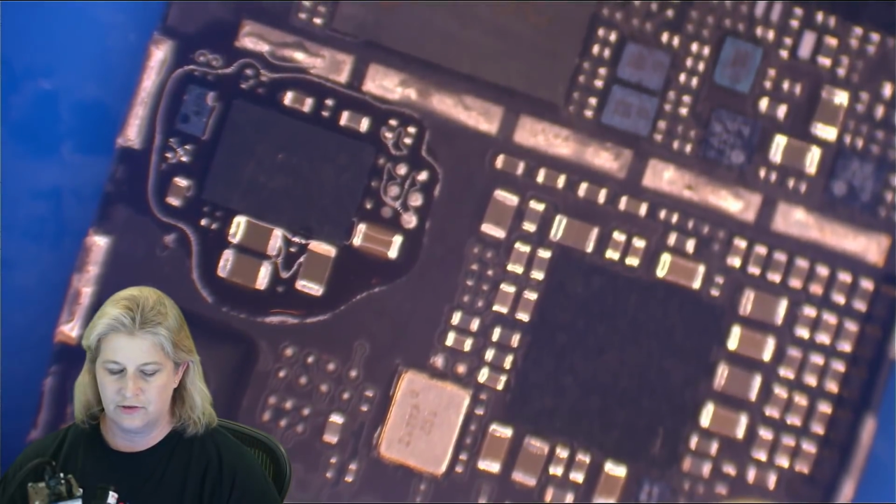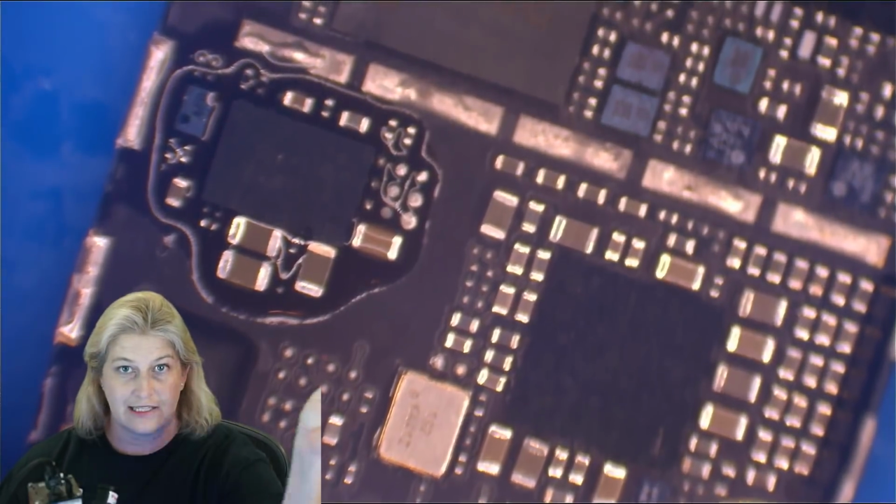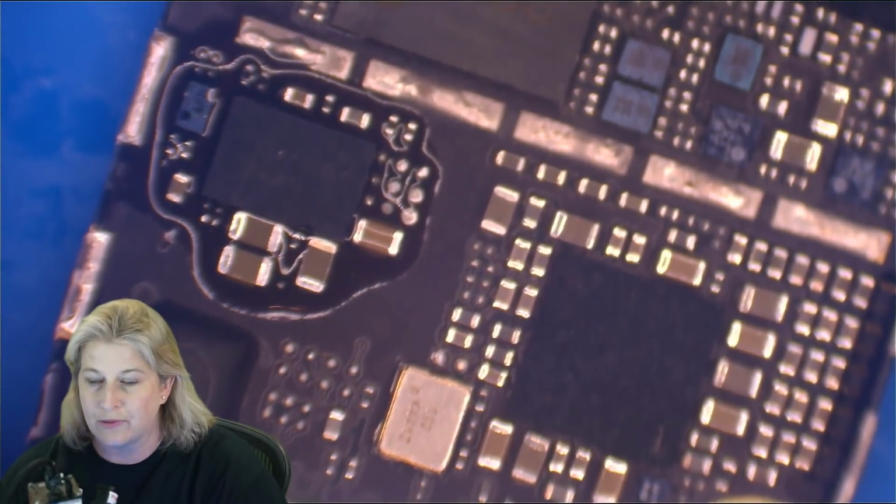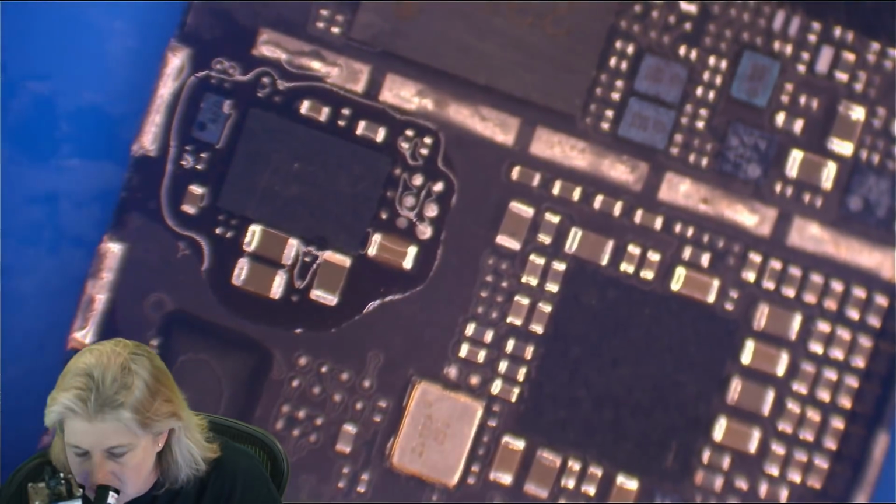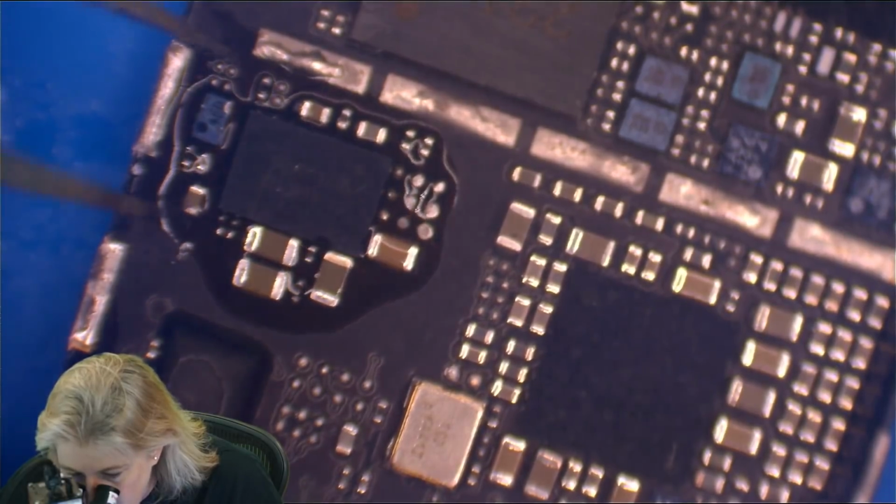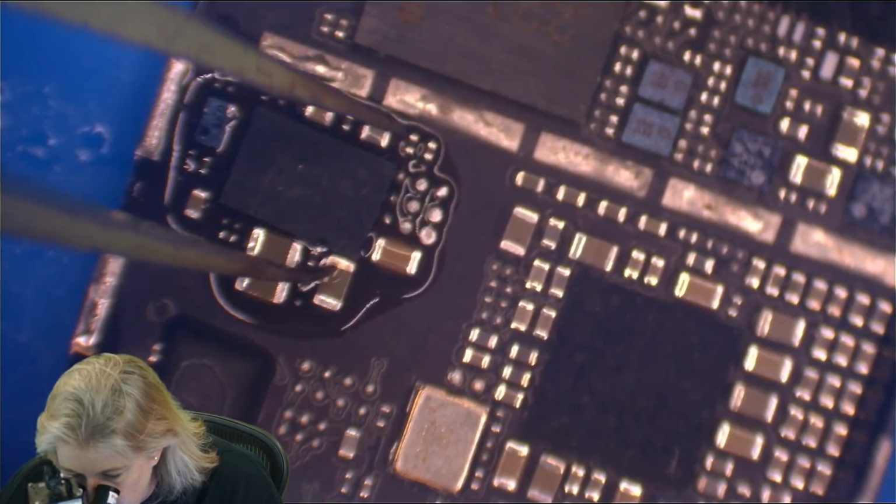SN for serial number versus PN for part number? I have no idea. One of them said SN in the number printed on the chip, and another one said PN, like it was a slightly different version. I don't know. The guy from China said no, totally equivalent.